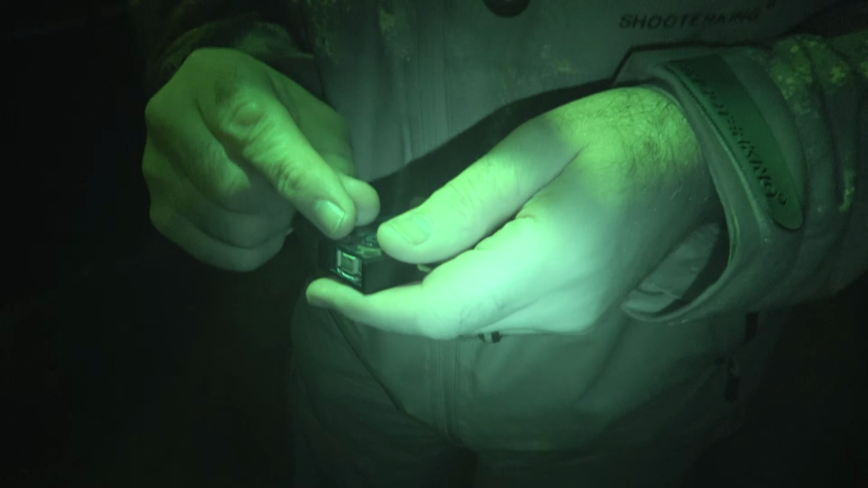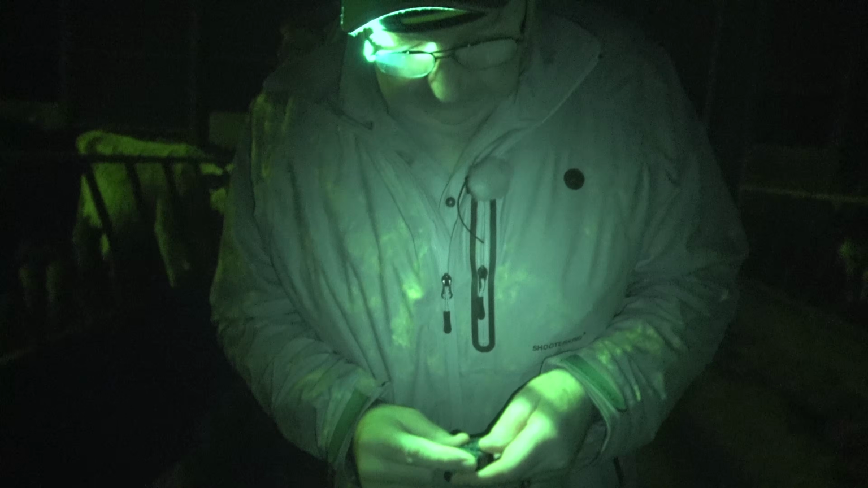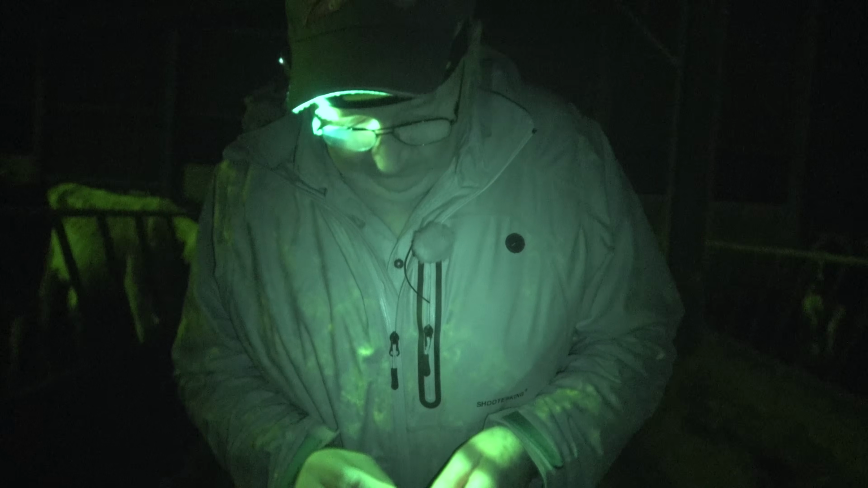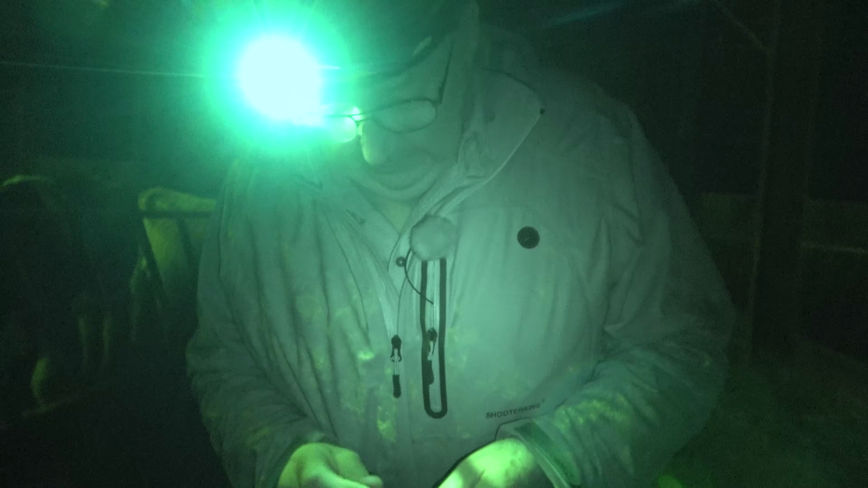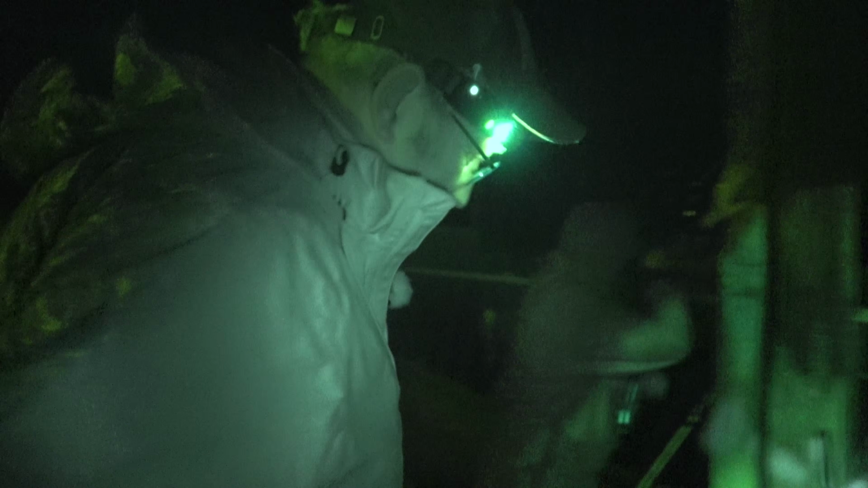As I reload, the shots are going off around me. I can hear them hitting home. What's happening here is Jeff's poaching his own ferals. He's a hunter through and through, and he can't resist it, because I'm out of action for a couple of seconds while I reload. Well, I'm back, Jeff.